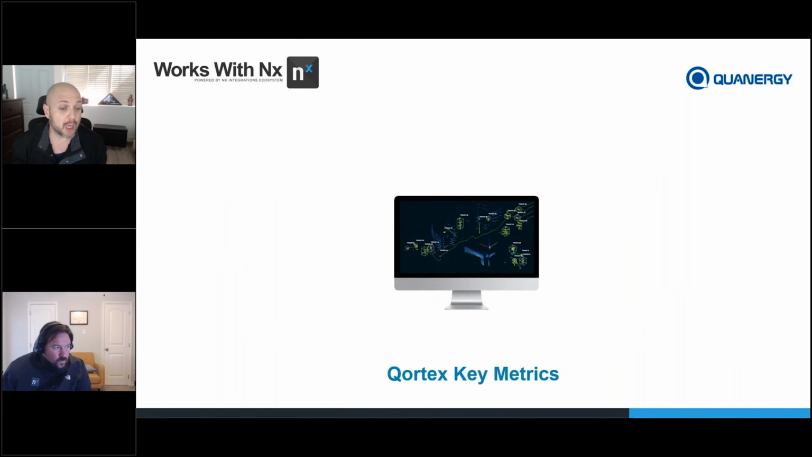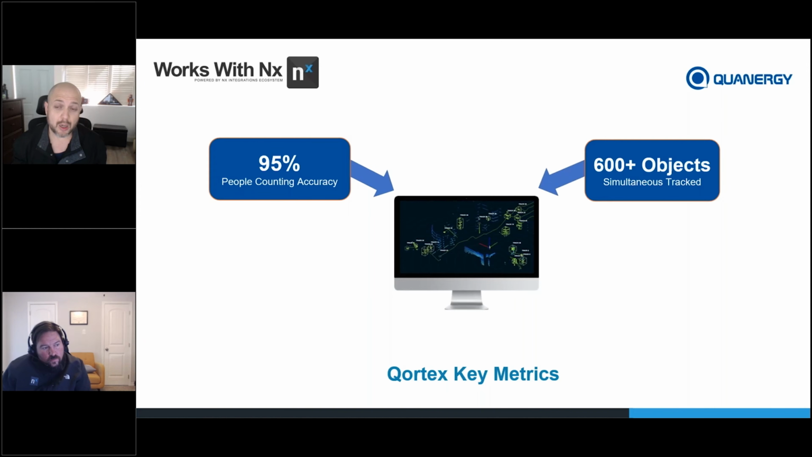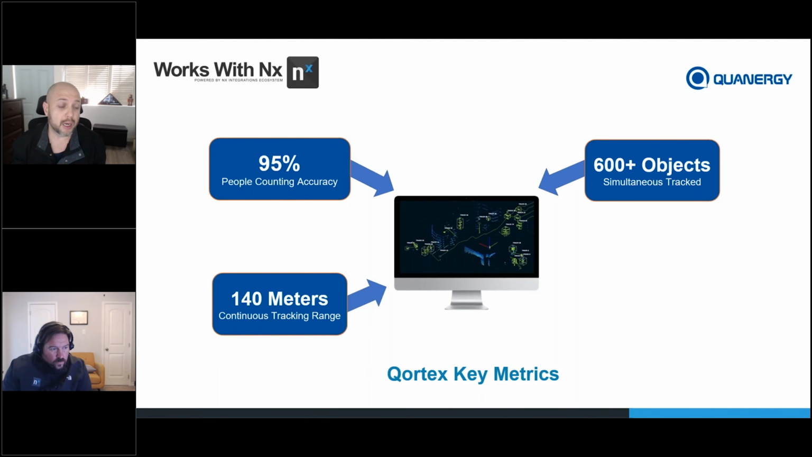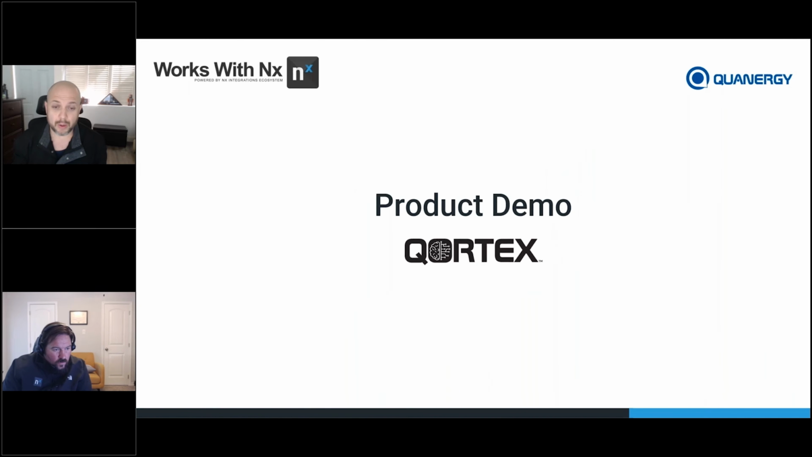Key metrics on our perception software, Qortex, which you're going to see in a second: when it comes to counting, we do 95% people counting accuracy. We can track about 600+ objects in the scene. And once again, 140 meters continuous tracking, with centimeter level accuracy. So let's go into a quick demo of Qortex, and then we'll jump back to the slides momentarily.